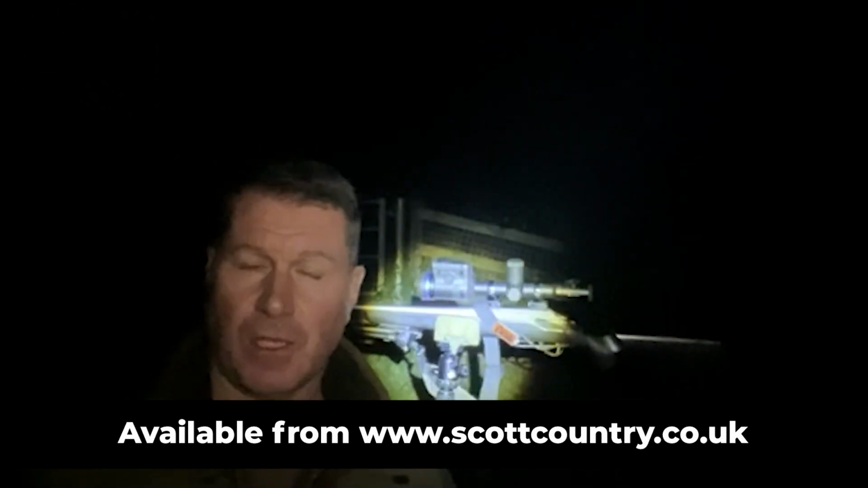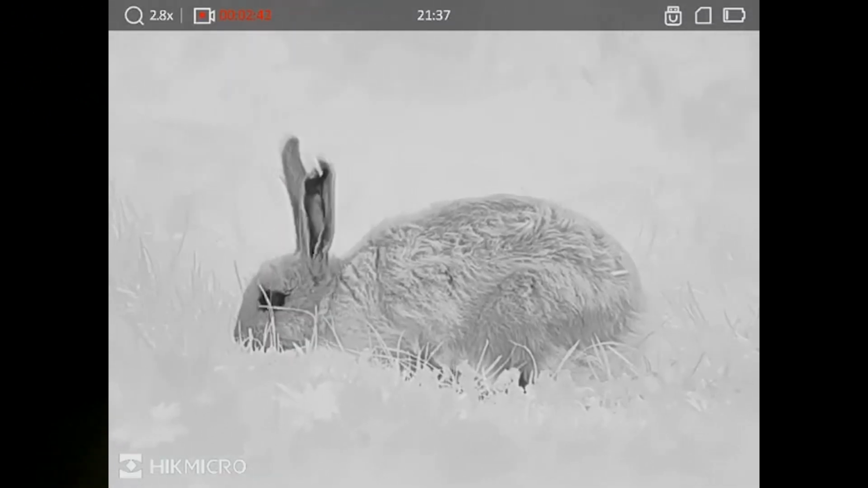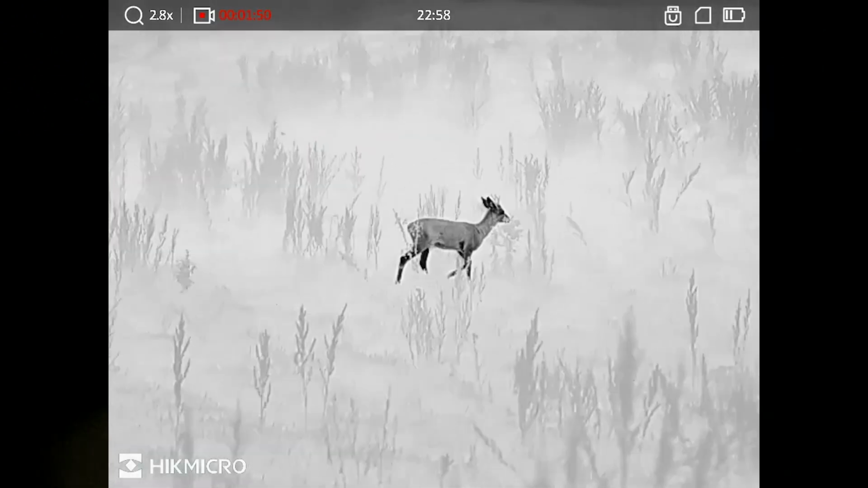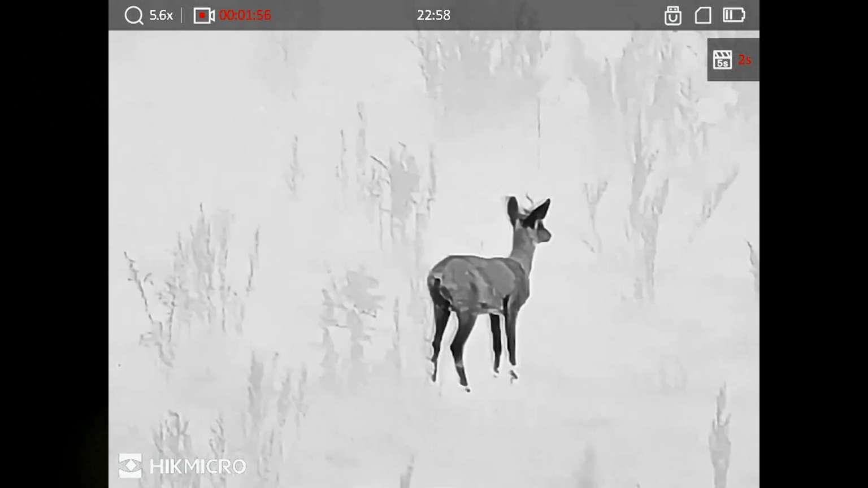So, a really successful night for me tonight. I was using the Thermion 2 XP50 Pro on top of my 243 ticker, and I managed to get that fox as it was just leaving the game crop. I range found it first with the fantastic Condor at over 350 yards. You'll see the footage from that, and I also got some great footage up close and personal with a hare, and of course some roe deer and some other footage as well of some rabbits, roosting pheasants, the whole shebang. So really put this through its paces tonight, and I really loved using it. Really good unit, the Condor.